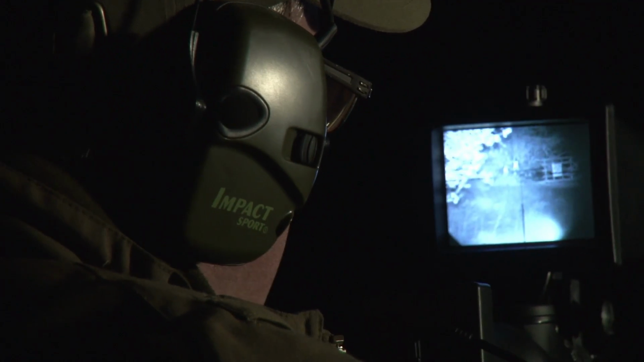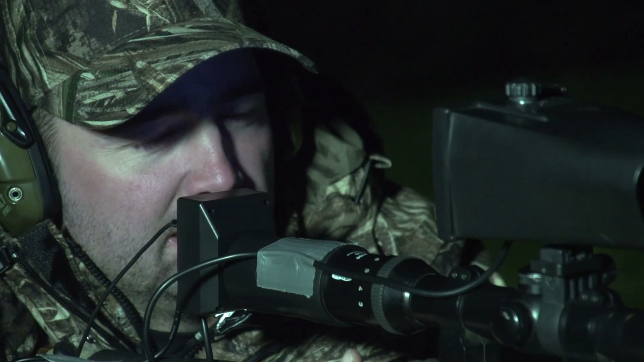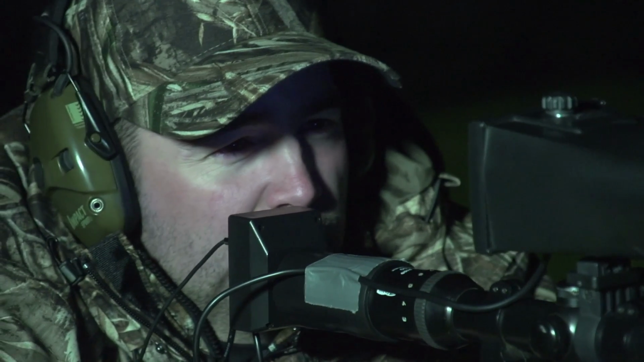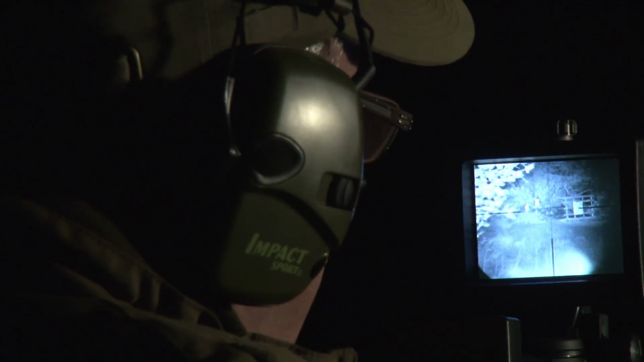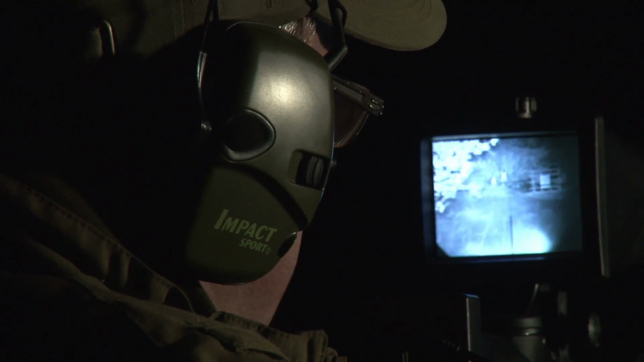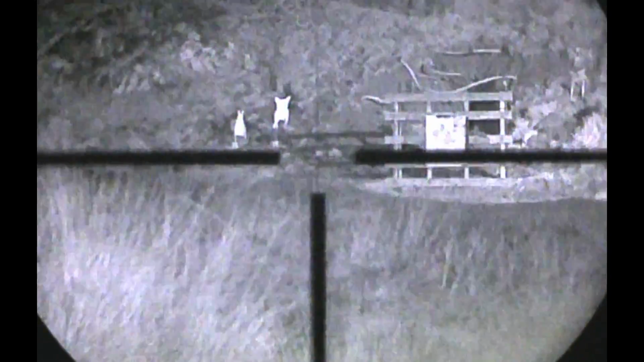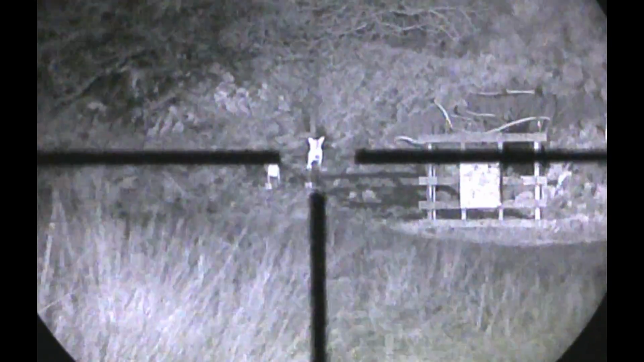So clearly, it's smack on for the 100 metre mark. You got a couple of rounds left? Yep. Okay. Just a little bit further away there, another maybe 2 or 3 metres, and to the left of that zero pallet, we've got another fox and another rabbit. Okay. Yeah. You're on for the fox. I'm spotting.